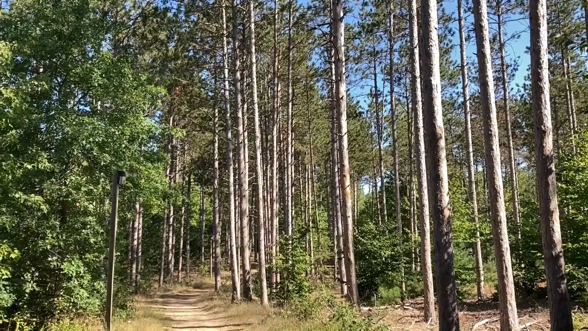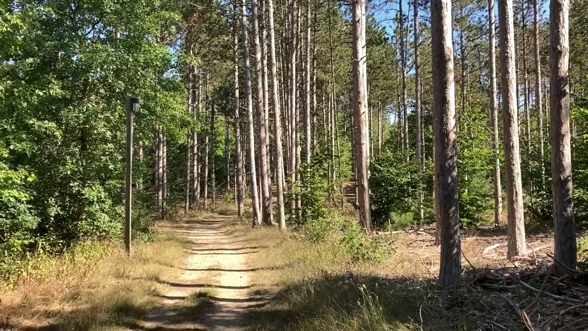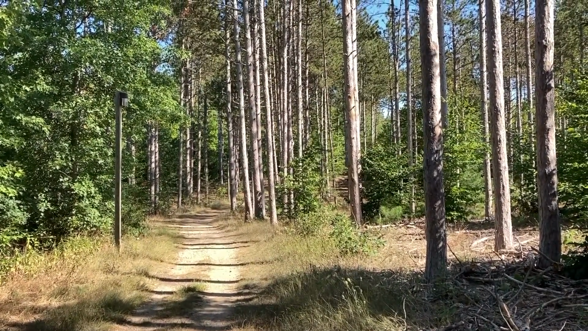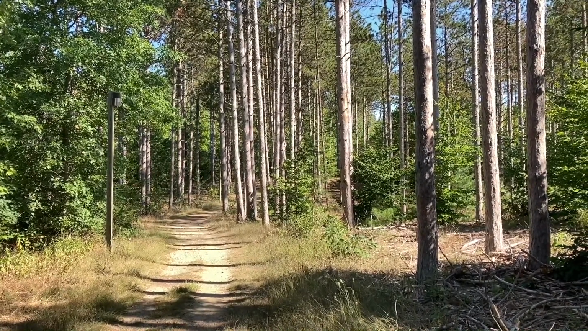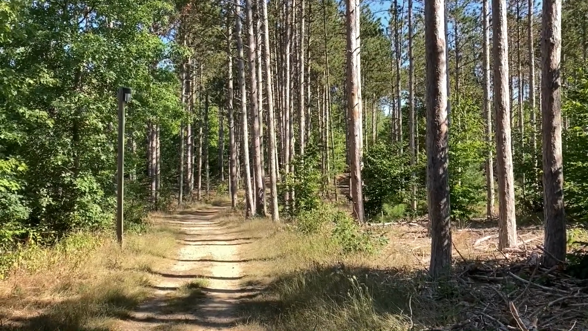Now I see this scene in front of me and I think it's stunning. I like the repetition of tree trunks, multiple leading lines, drawing your eyes up. It works out well that there's no clouds in the sky because the sky is going to create a dramatic black background for the trees.